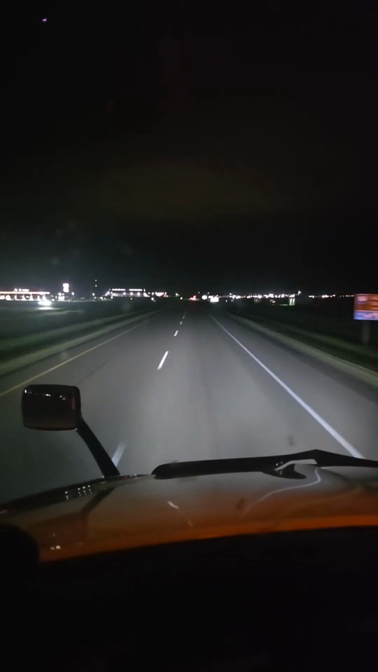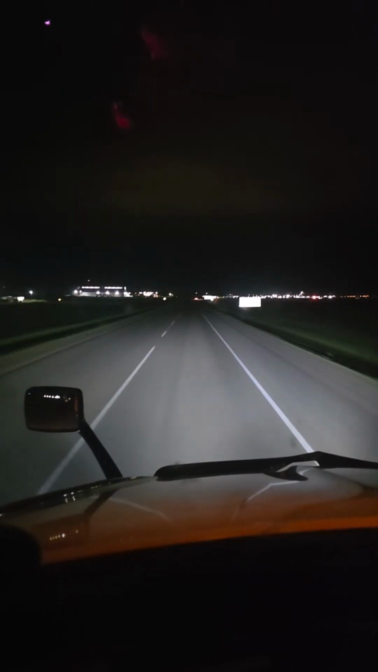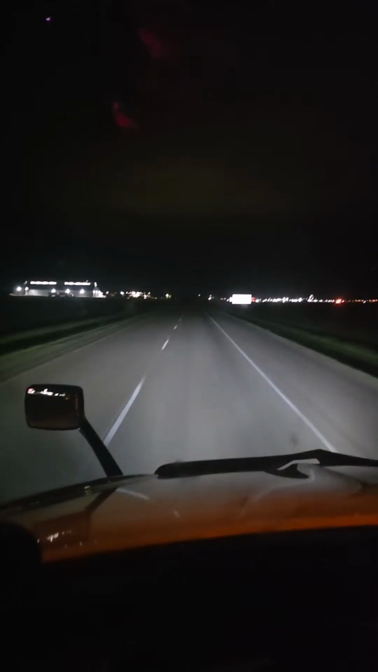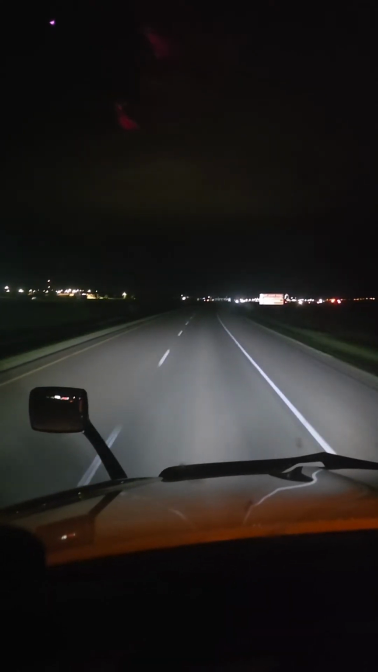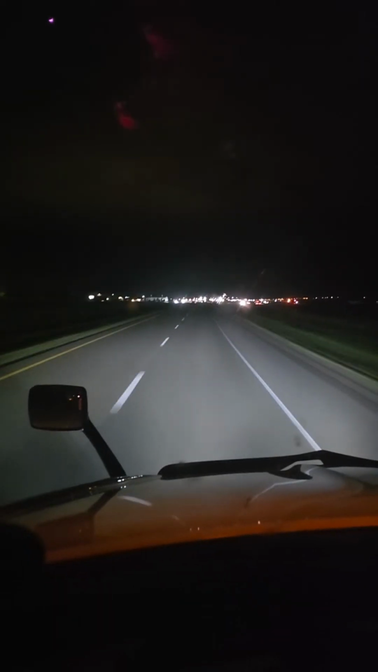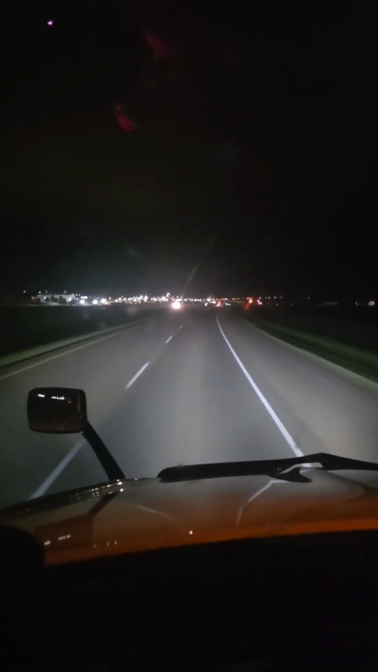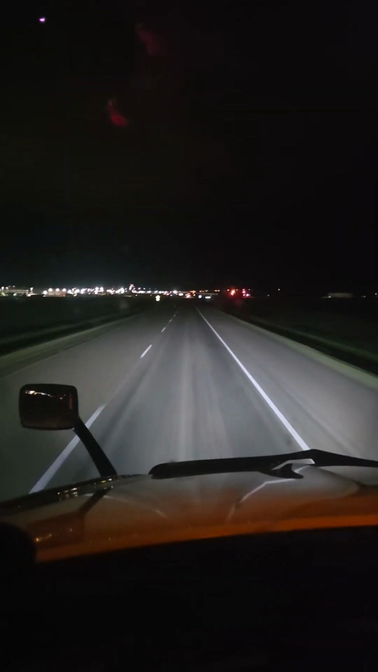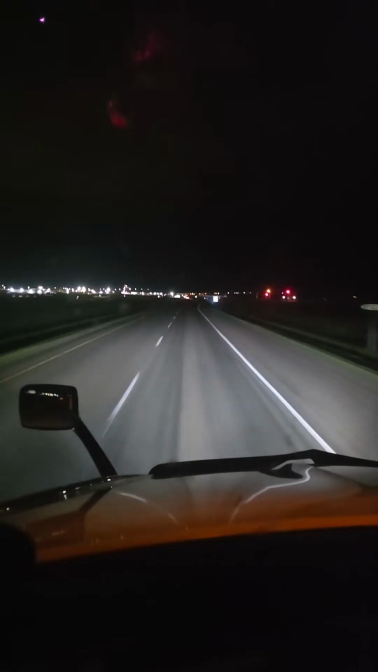Right curve ahead. Come on. Left curve ahead.